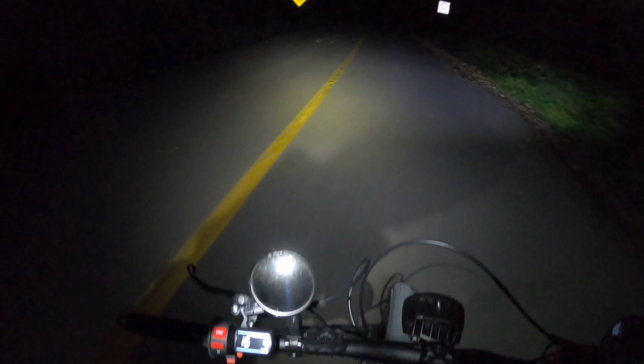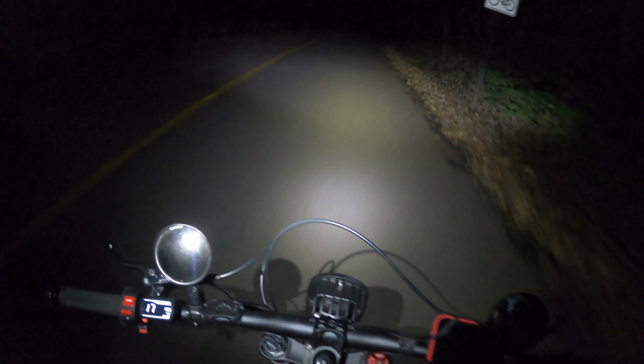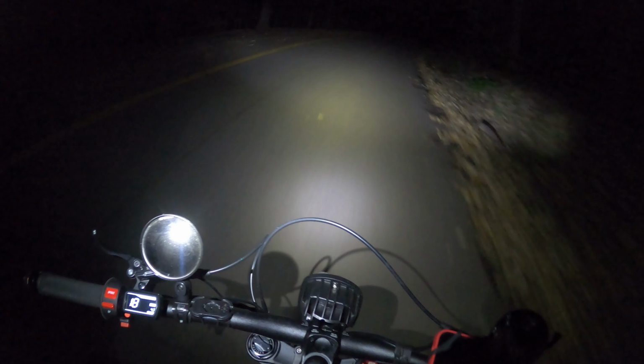We'll go through the park. I didn't realize there's a stop sign here. Obviously, this is a one-way street. Oh. Some extra light.